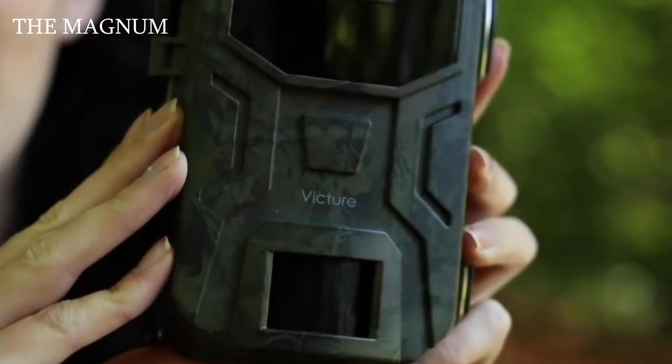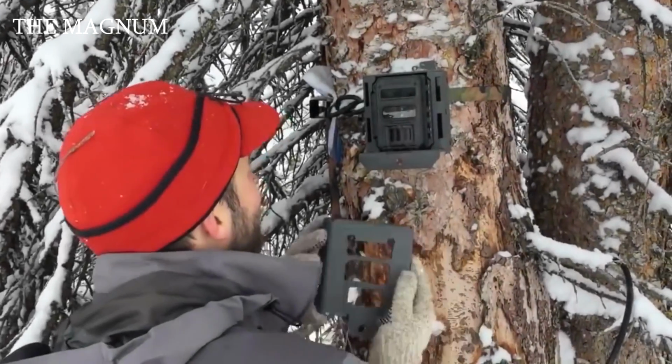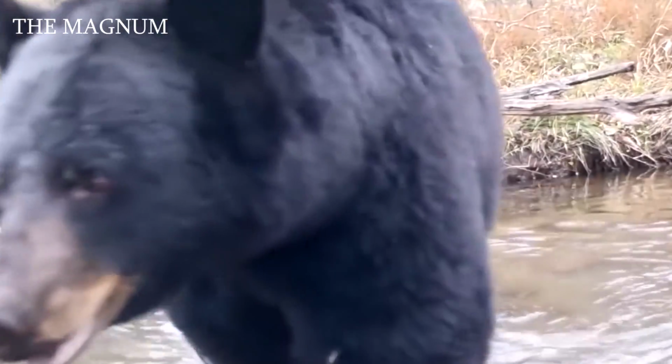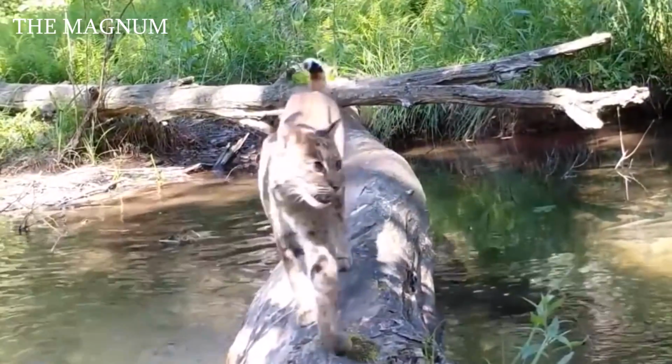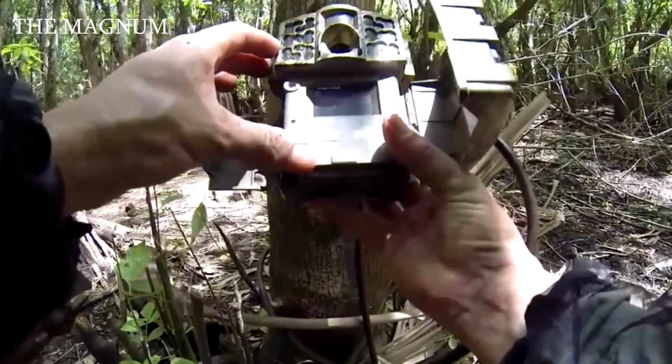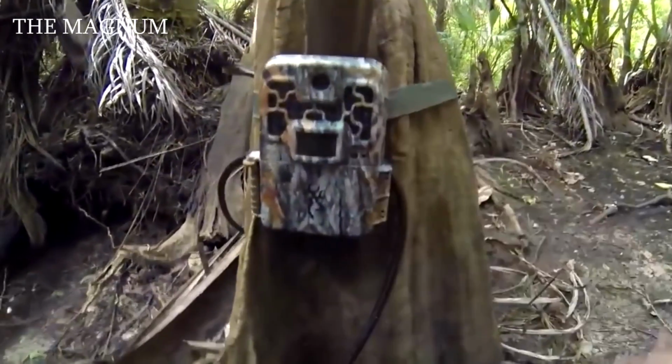Trail cameras or camera traps are used by both hunters and simply animal lovers to monitor them in the wild. You can install them almost anywhere. Using built-in motion sensors, the camera fires whenever something moves nearby. But sometimes, such devices record much more than their owners expected.